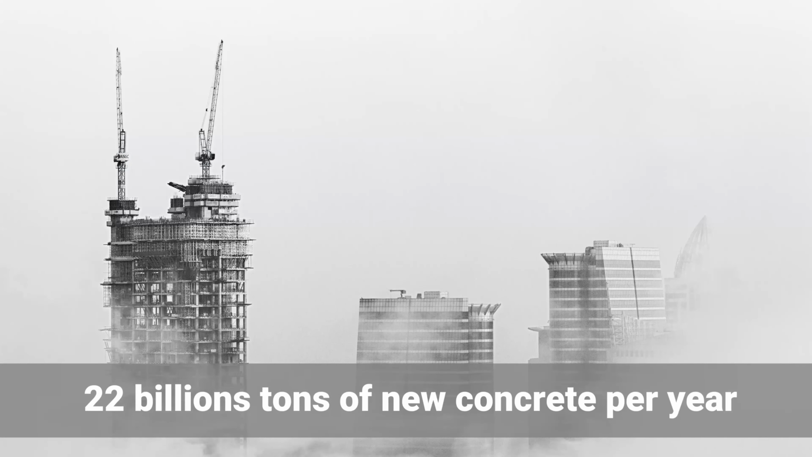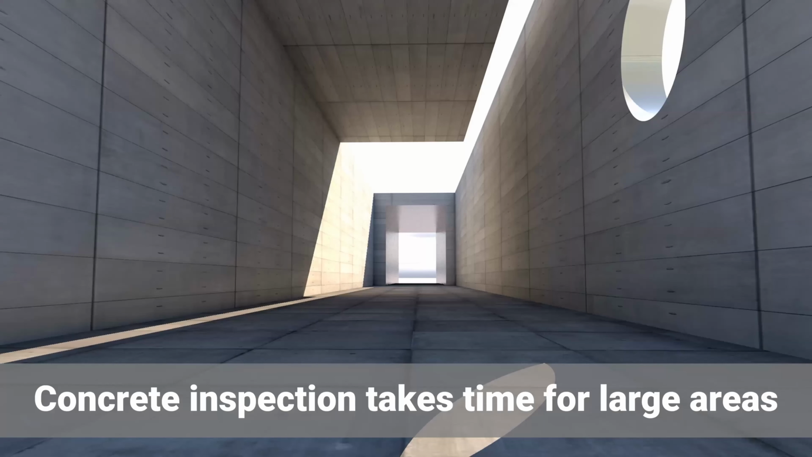Every year, about 22 billion cubic meters of new concrete is used for new structures. So getting to know what is happening with this concrete is essential, and thus concrete inspection is required during several phases of construction, or even a number of years after its completion. As you can imagine, concrete inspection takes time, especially when you deal with large areas. Or to rephrase that, it used to take time until today.